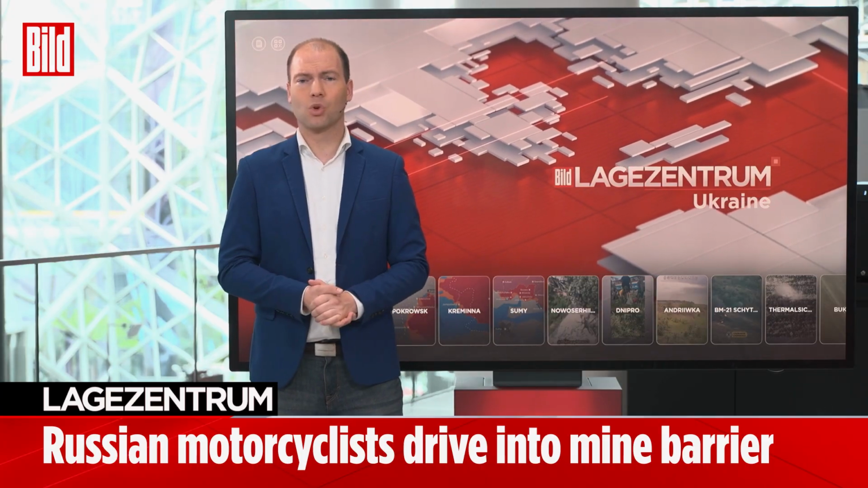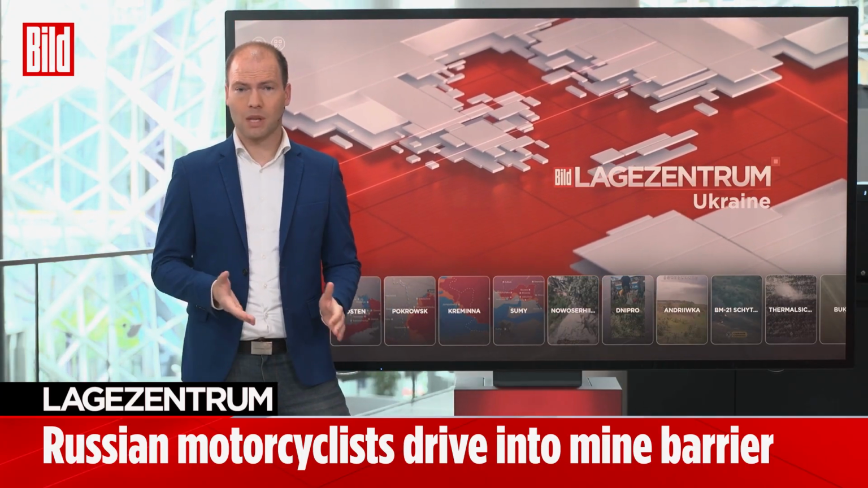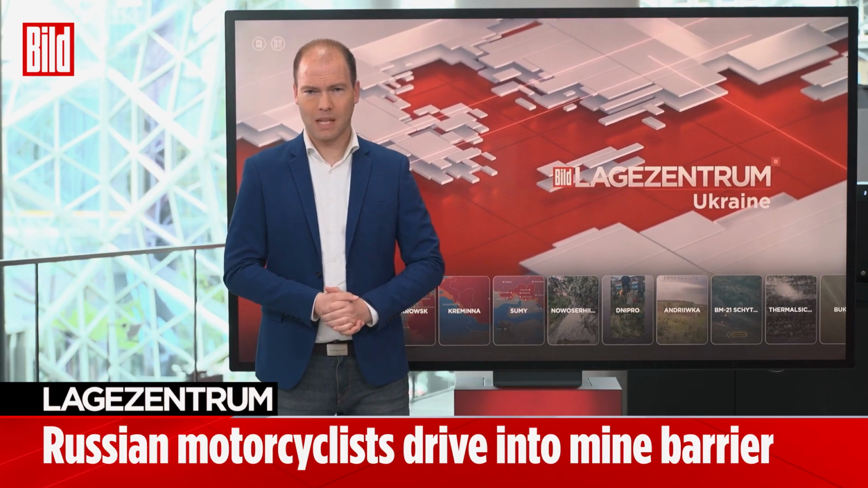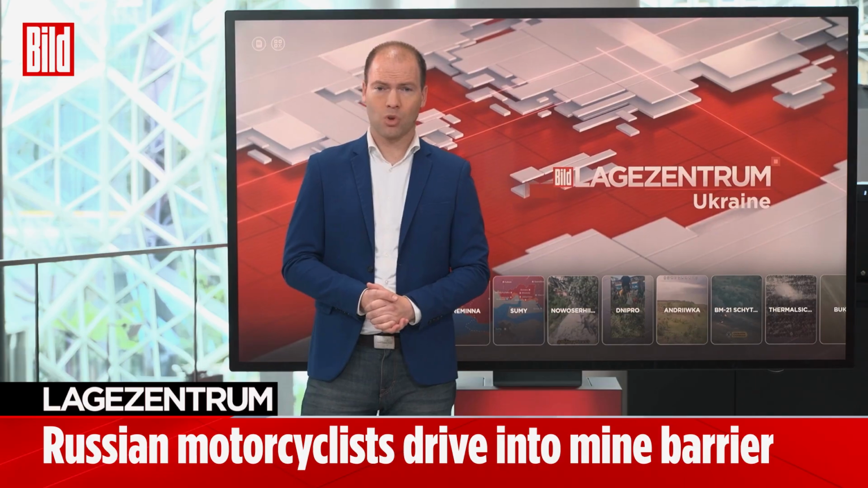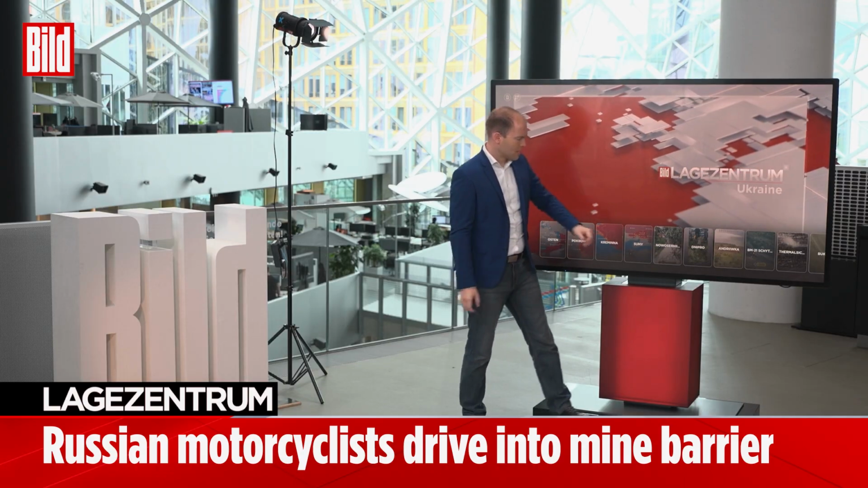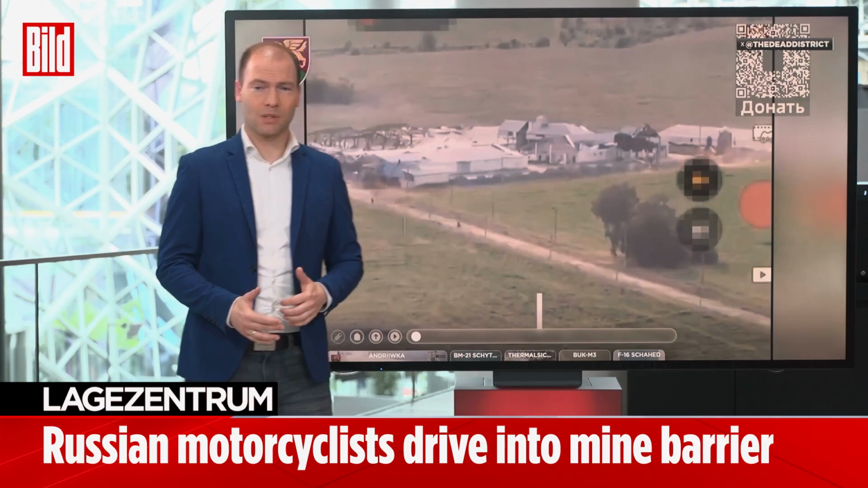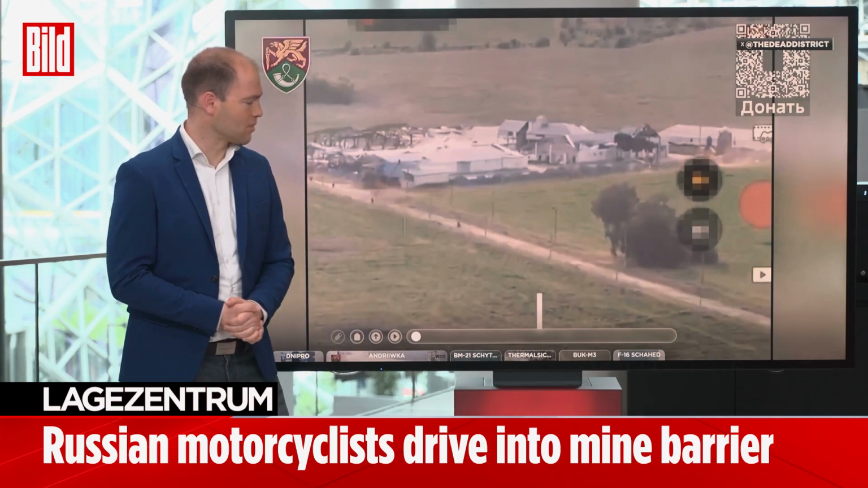There too, the Russian army continues to push forward. Yet, according to Ukrainian reports, they've managed to halt the advance here. And it also seems, judging by recent footage, that a small town, specifically Andriivka, has been successfully recaptured by the Ukrainian forces. We're looking at new footage that shows how the Russians are trying, after the Ukrainians recaptured Andriivka, to bring this area back under their control.